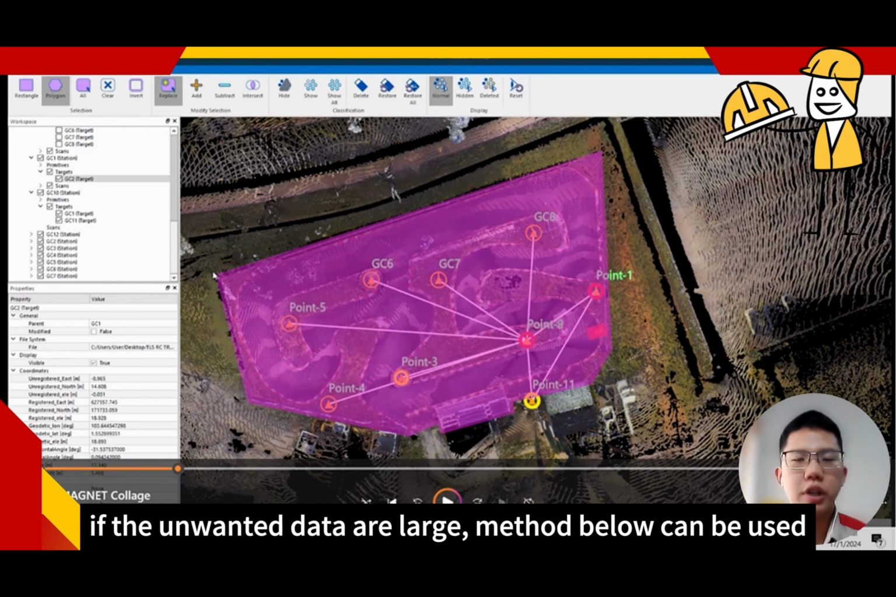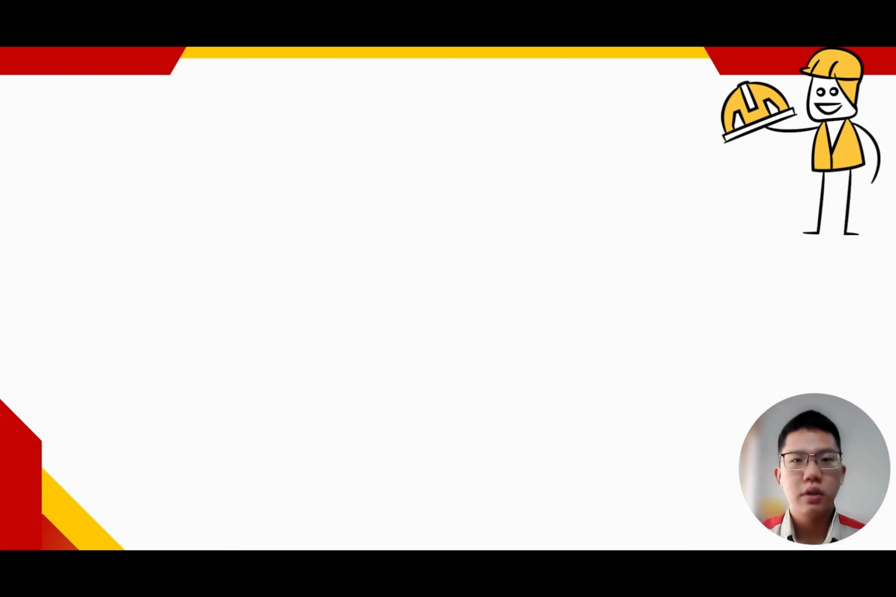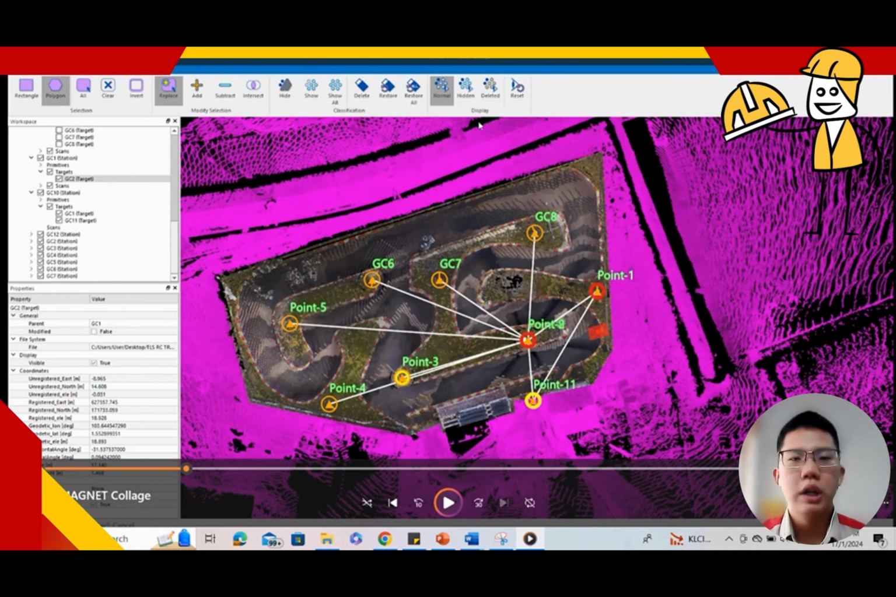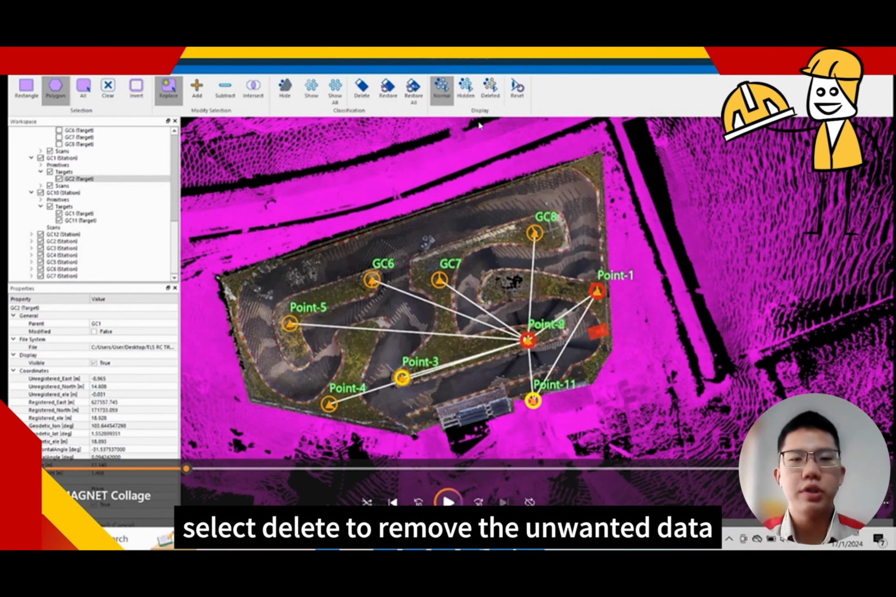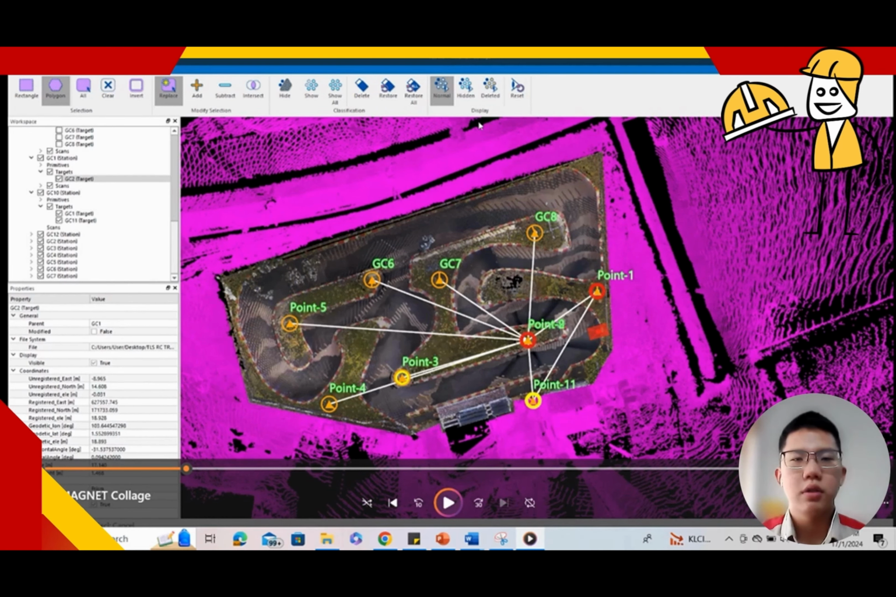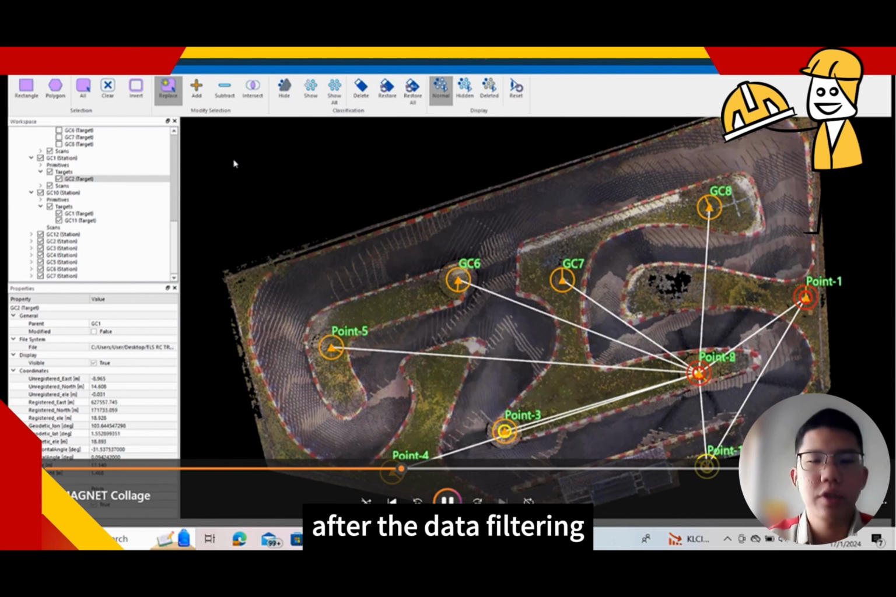If the unwanted data is large, the method below can be used. Click the area that is needed. Click Invert, then you can shift the selected area as below. Select Delete to remove the unwanted data. Continue the process till the data is clean. This photo shows the point cloud of the RC track after the data filtering.